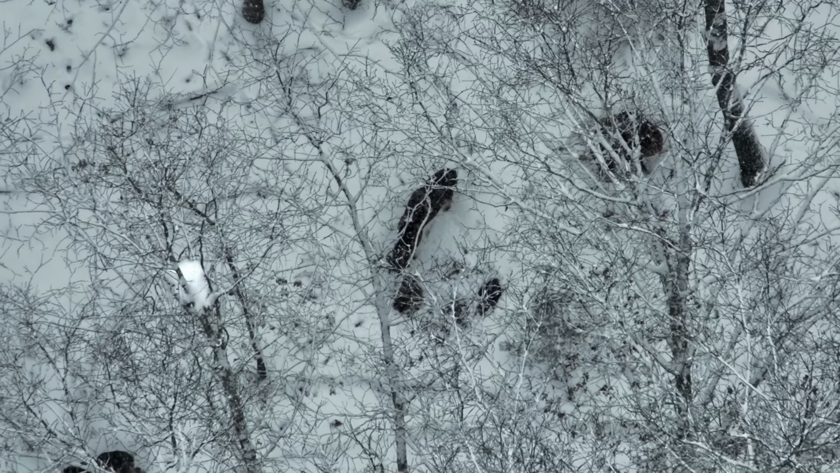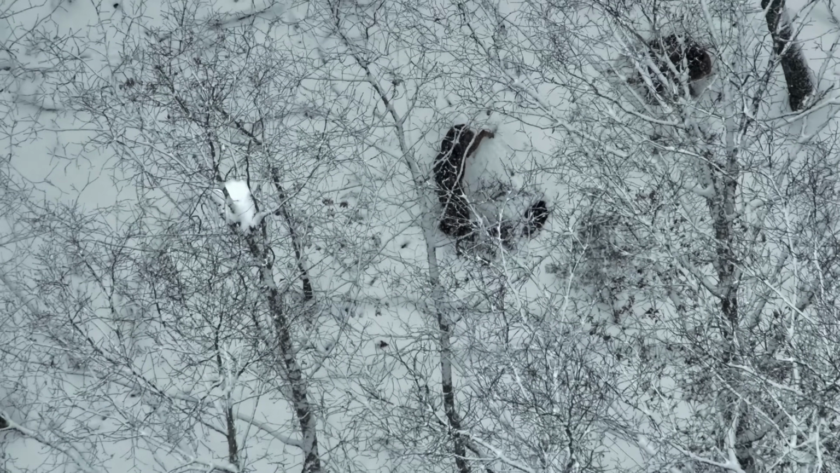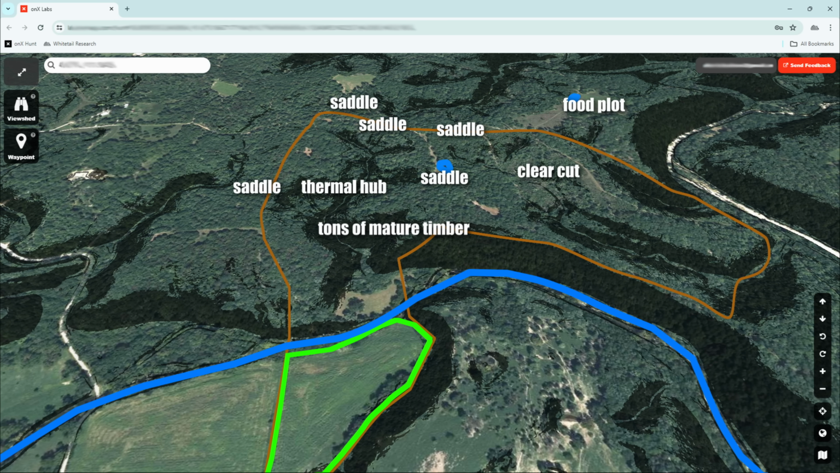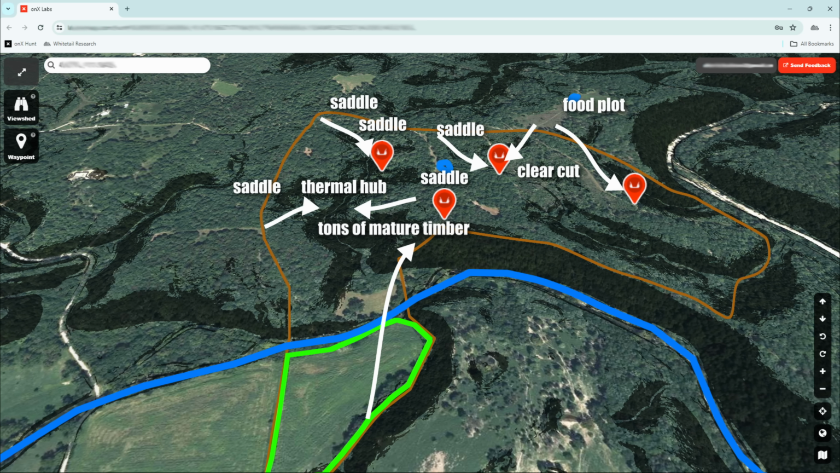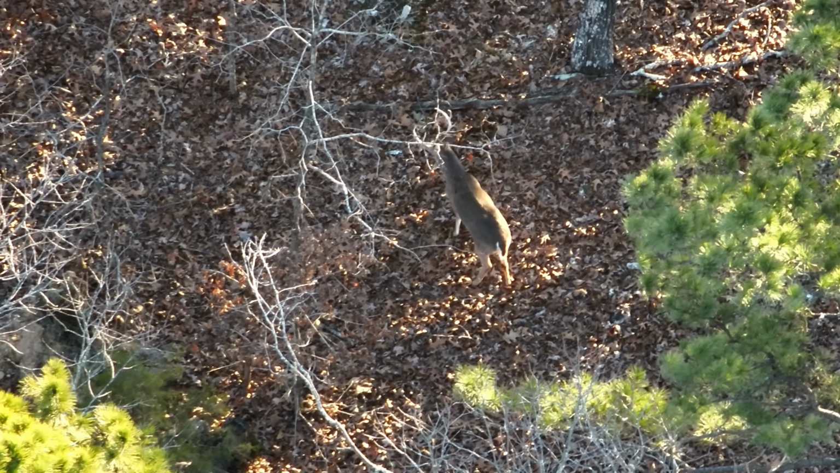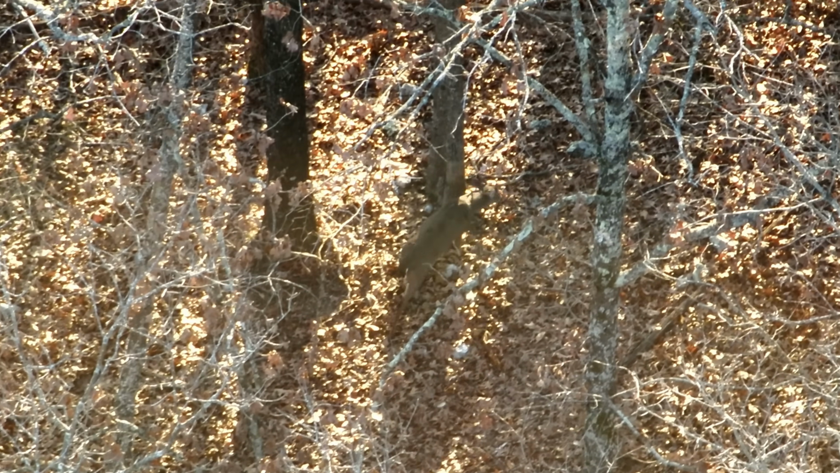Add all of that information to the overabundance of acorns last season, and it's no surprise this deer decided to settle down here. This spot was about as whitetail perfect as it gets. Cover, food, water, terrain diversity, and thermals all working in his favor. To the east, he could hop this little saddle and make it to a clear cut for security. To the southeast, he could hop the river and tuck into even thicker cover. And to make things even more interesting, he wasn't alone. I documented around 7 mature bucks using this same area all throughout the season, and that includes our old friend Winter.